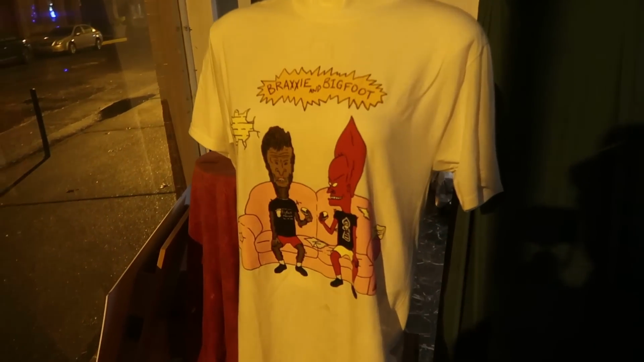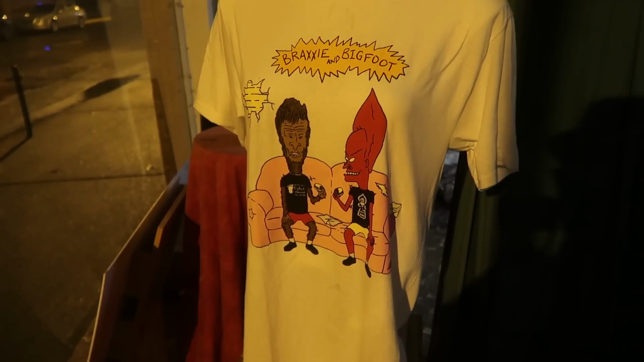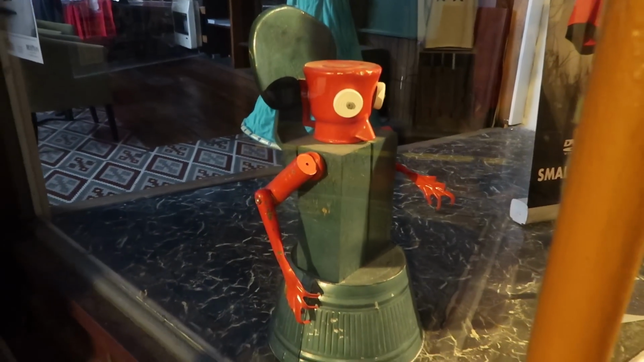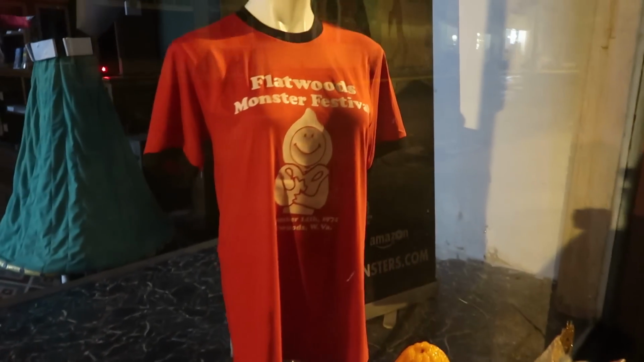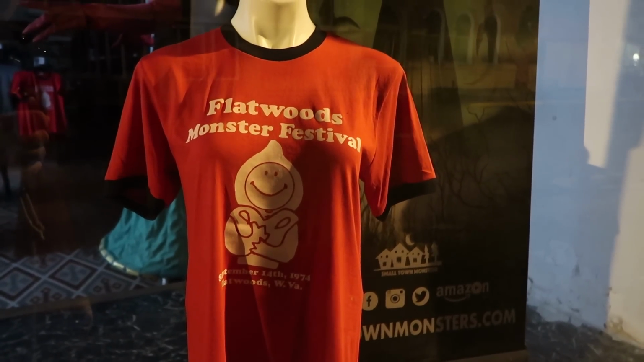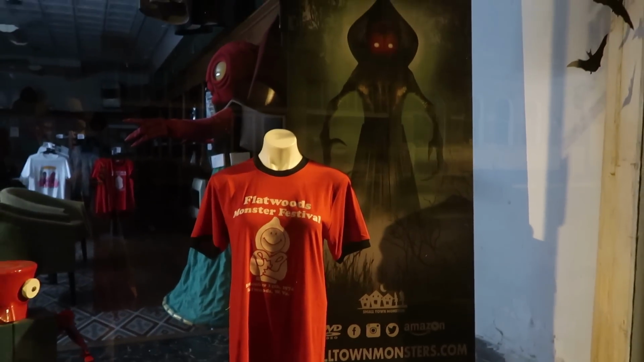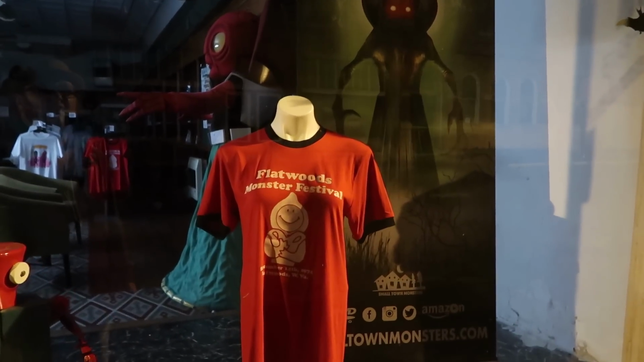And a t-shirt. It says Braxy and Bigfoot, where the Flatwoods Monster and Bigfoot are Beavis and Butthead. Flatwoods Monster made of, looks like, gardening tools. And then they do have a Flatwoods Monster Festival. It says September 14th. So it's like a week before Mothman Festival. So you can maybe come out and have a week of cryptids here in West Virginia.